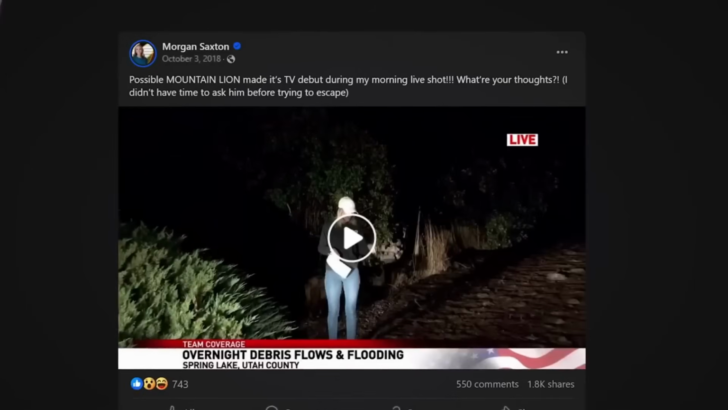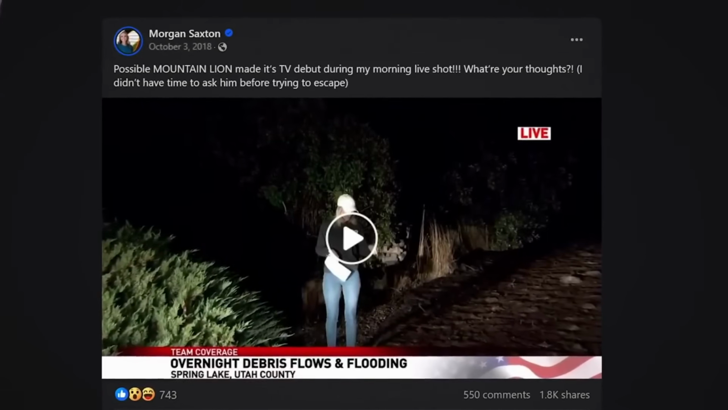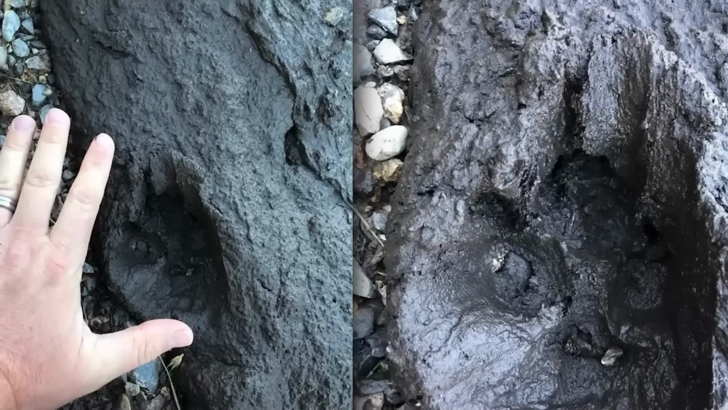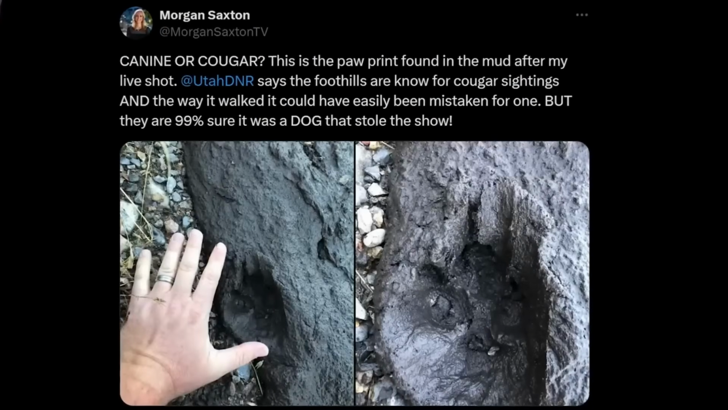And lastly, if you don't believe those two, the dog's owner even reached out to the department, providing photographic evidence to settle the confusion. Morgan Saxton, the reporter at the center of this, had initially posted about the strange encounter on social media, and that's where it really blew up. She later shared these updates from the DWR, including photographs of paw prints found at the scene, which further supported the conclusion that the animal was indeed a dog.